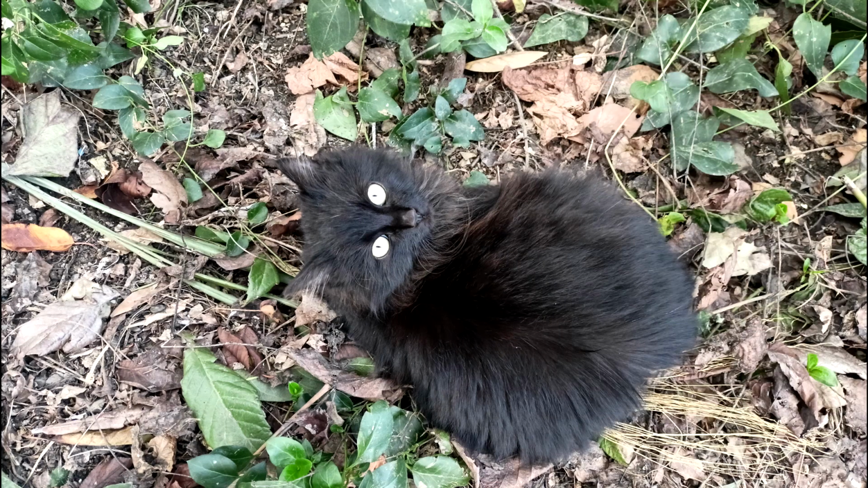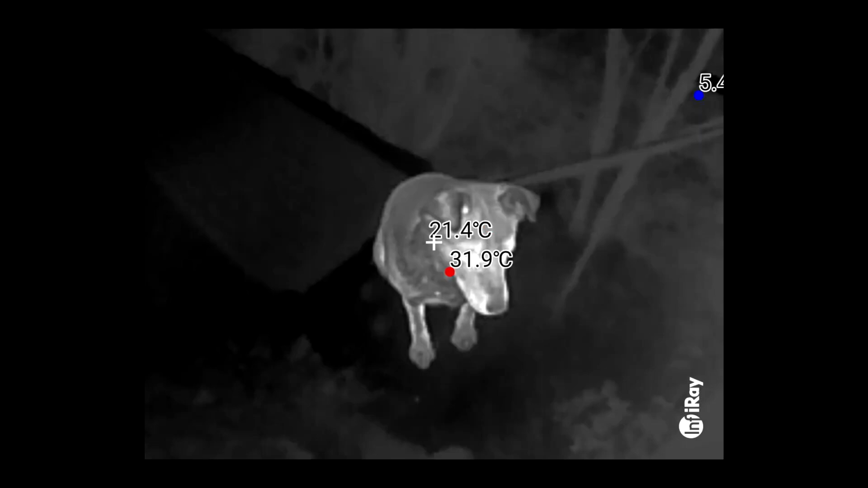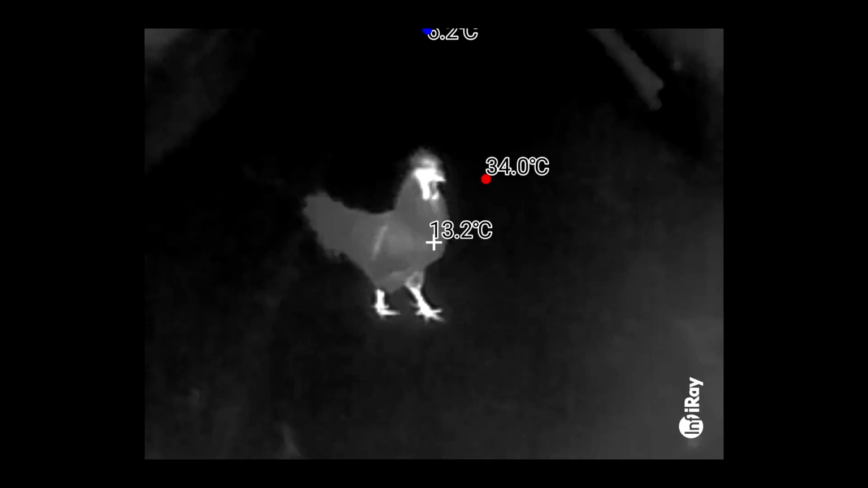An interesting interpretation of the saying: it's hard to see a dark cat in a dark room, especially if it's no longer there. The thermal imager easily finds pets, even if they are hidden in dark places. Dogs, cats and most other animals are warm-blooded, and the heat they emit is easily detected by a thermal imager.